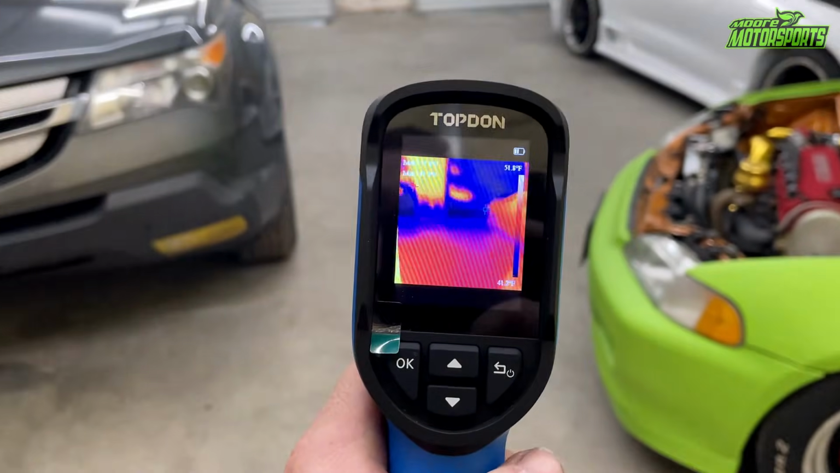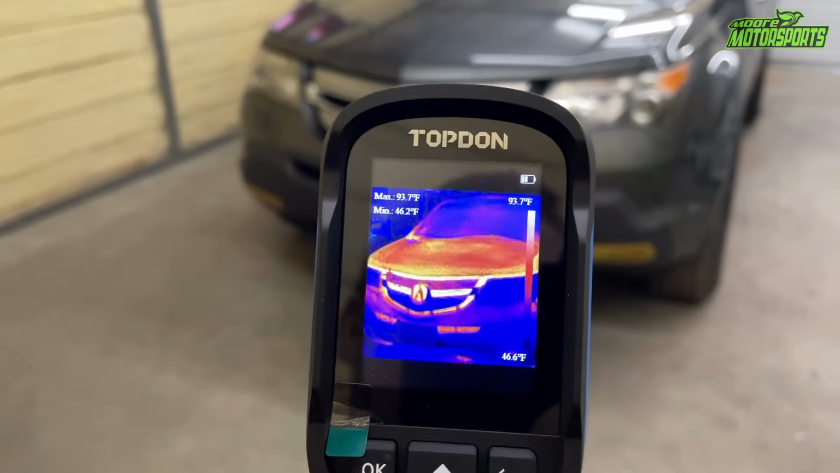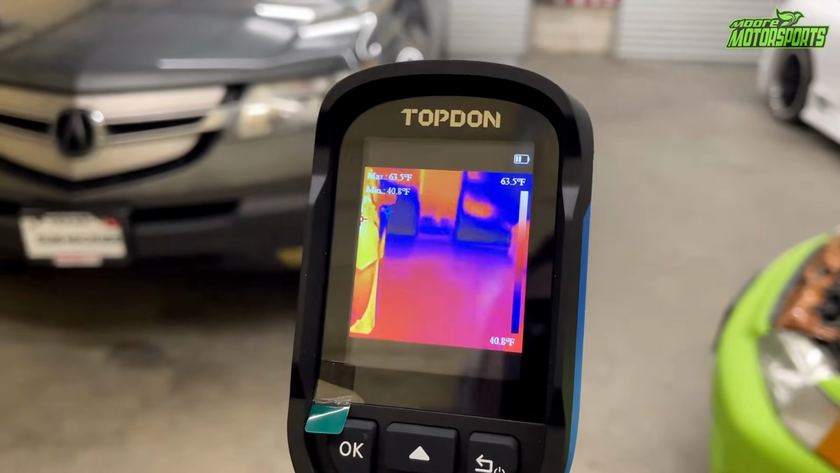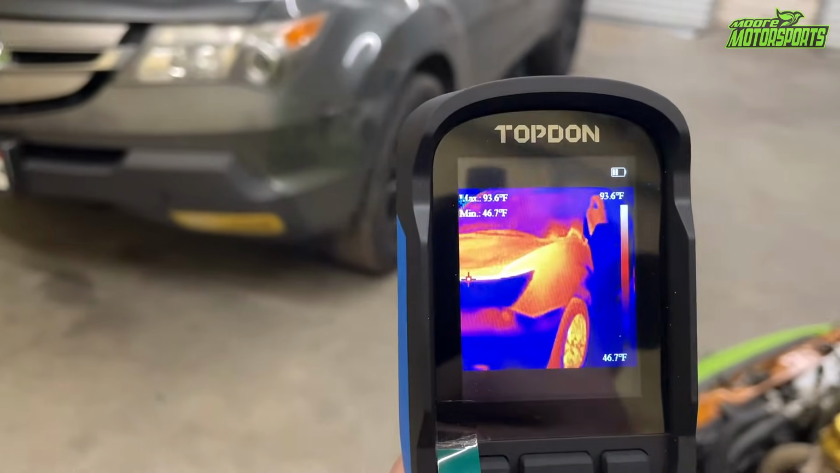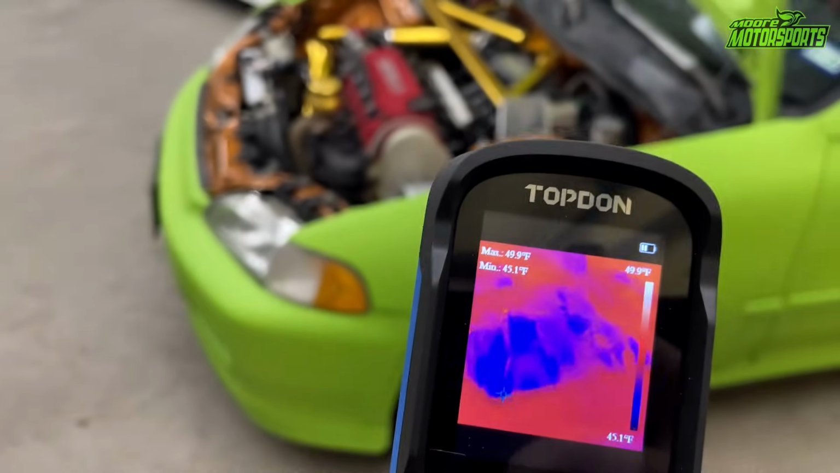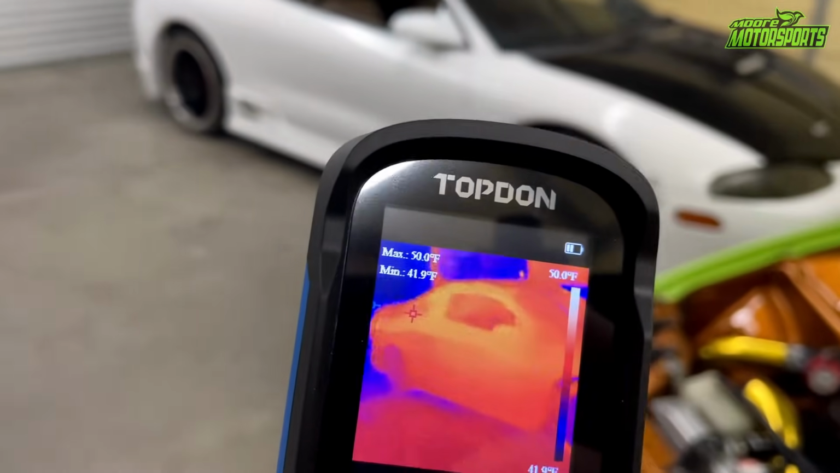So right when we start it up, you can see everything that is hotter is going to be a brighter color, and colder things are going to be like a blue to a dark blue color. So you can see the MDX. I just drove it to go pick my daughter up from work. So you can see the brakes and the tires are definitely warmer. And I haven't started the Civic or the Eagle Talon, so they're nice and cold.